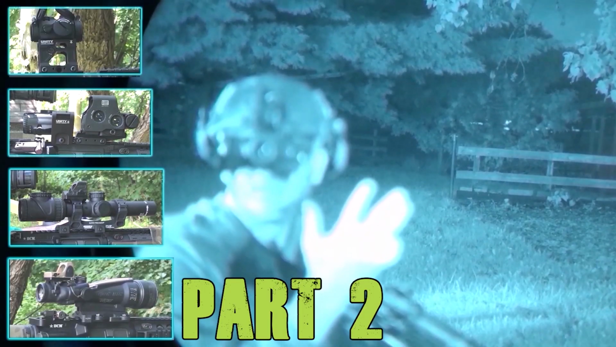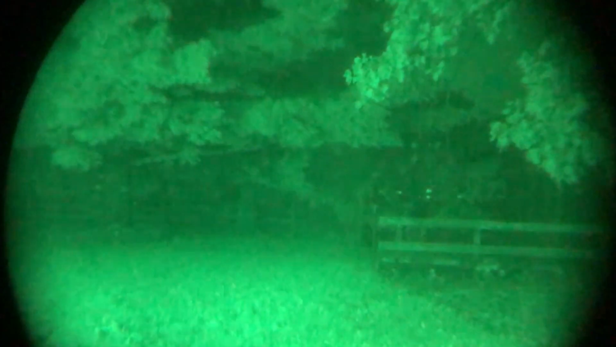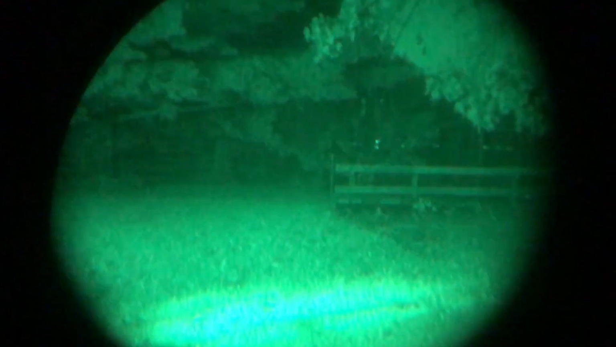In part 2, we found out which optic setups were the most compatible using a PVS-7 goggle, and now it's time to see how the dual tube night vision stacks up with our day and night optic combos. Again, this isn't about active aiming with IR lasers, rather what night optic works the best from a user experience, also with a day optic option.